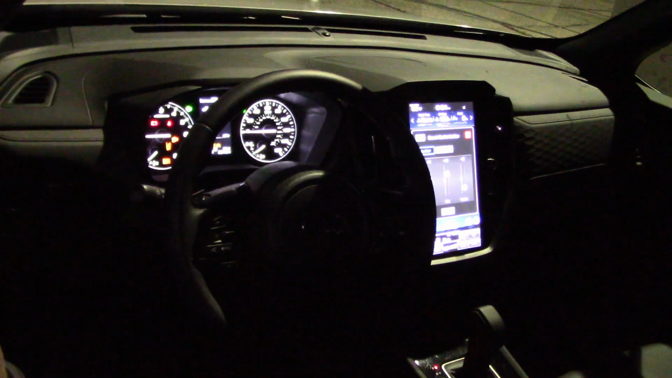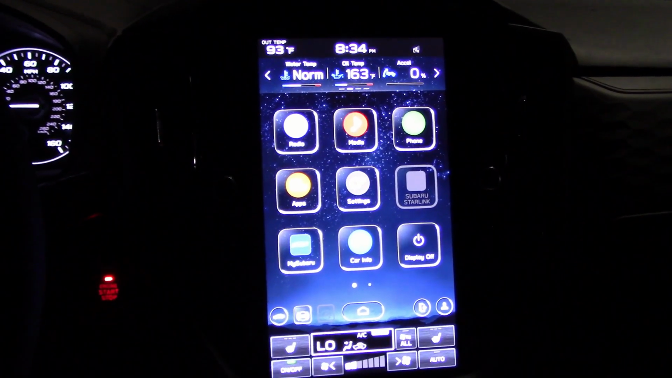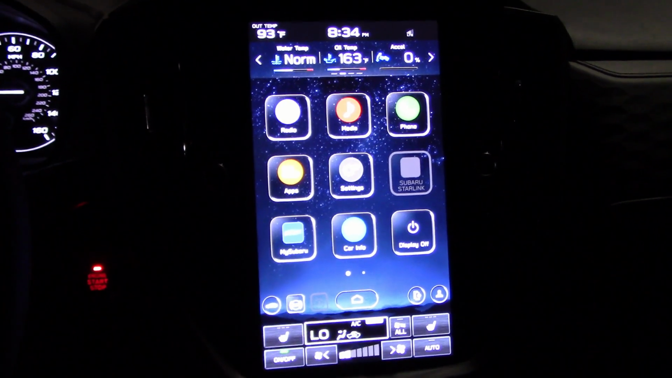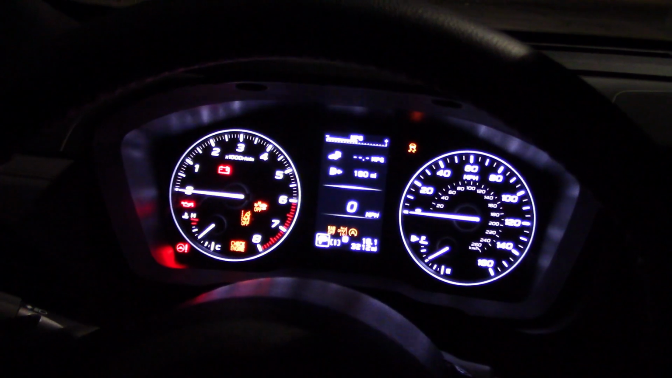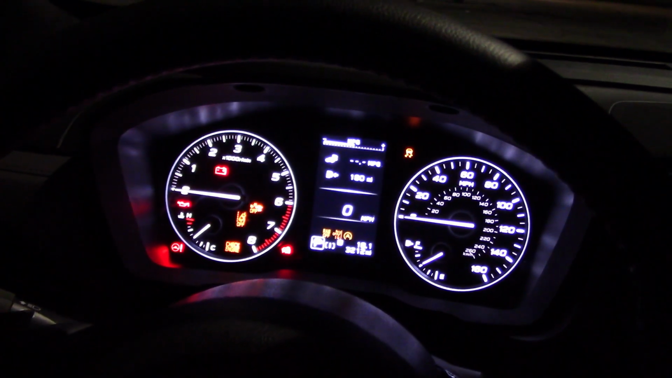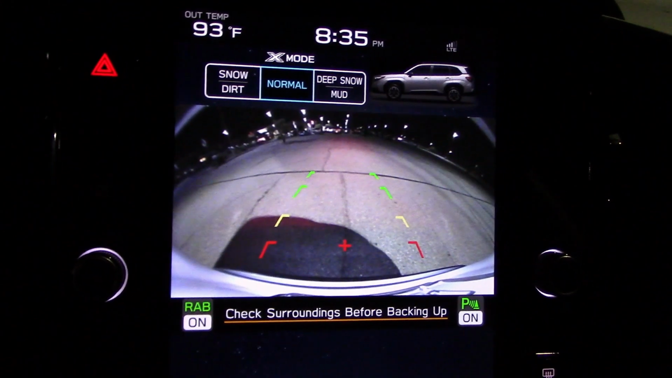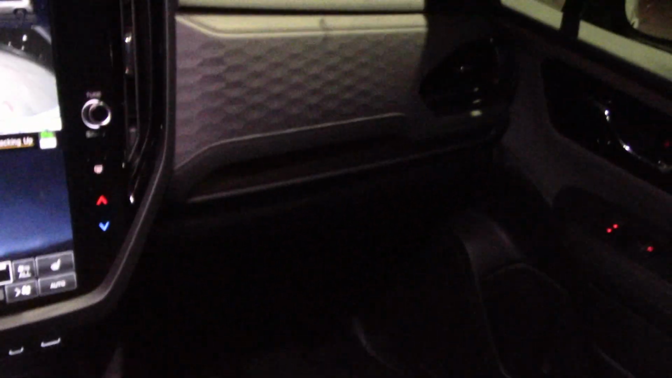Got a very nice dash and gauge cluster set up. Let's go inside and take a look. Got a lot of colors on the info screen. Decent gauge cluster. Don't have any problem seeing this. Here's the camera system. The interior lights are very powerful. Won't have a problem seeing anything with these on. Lights up everything.